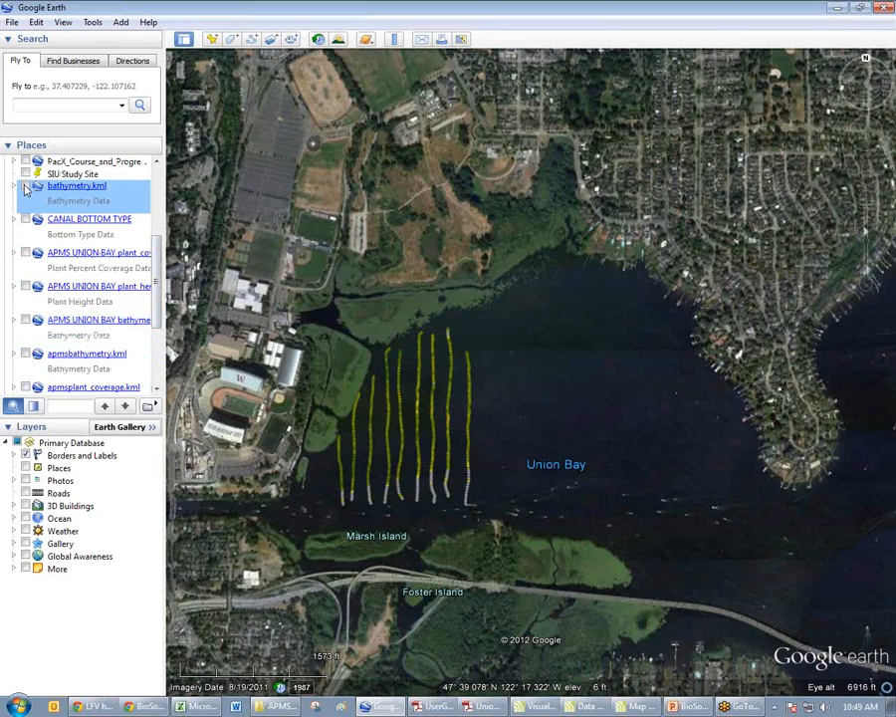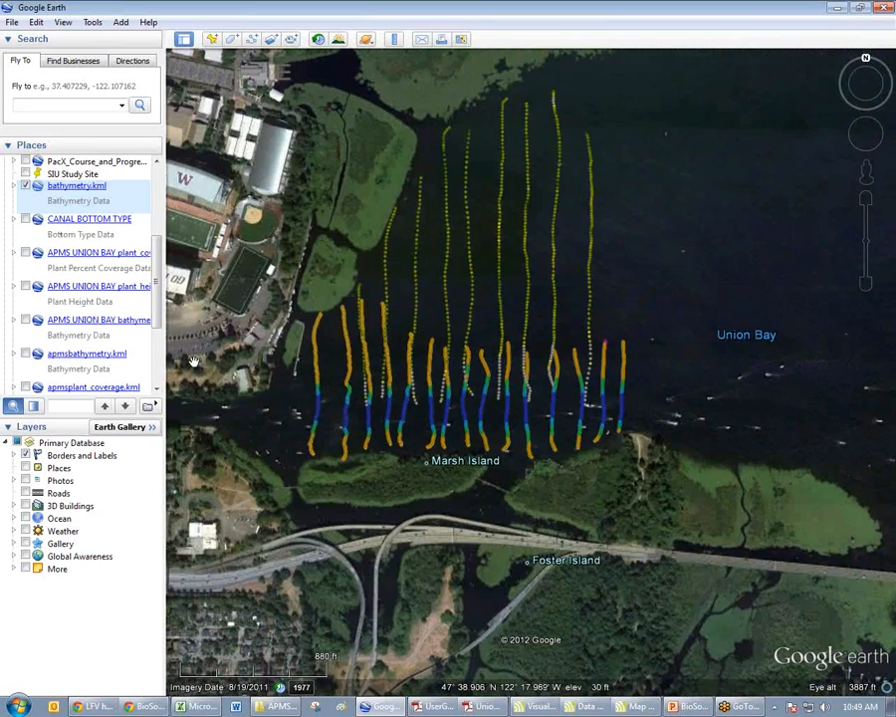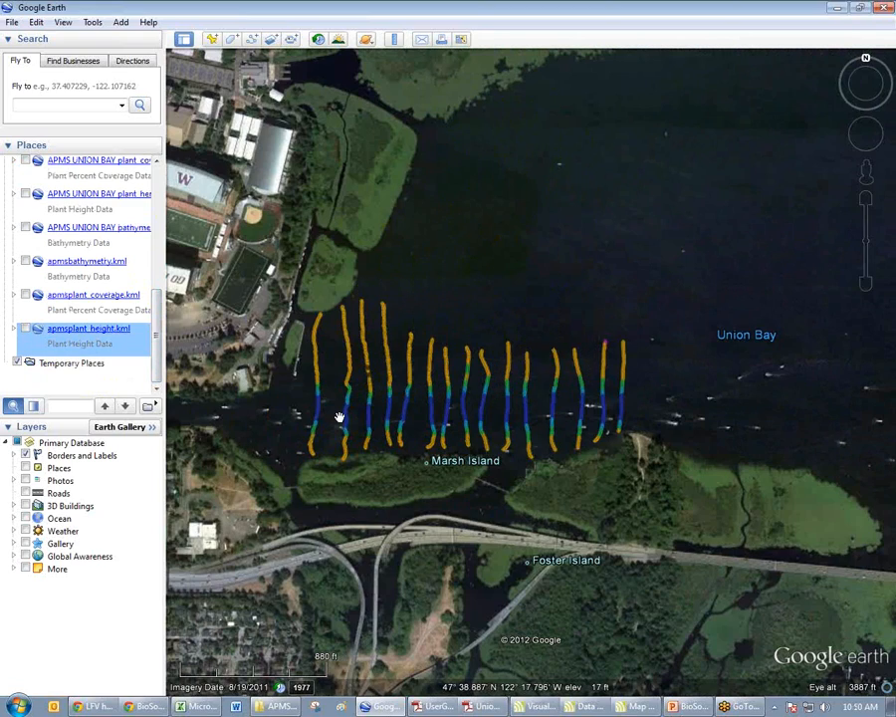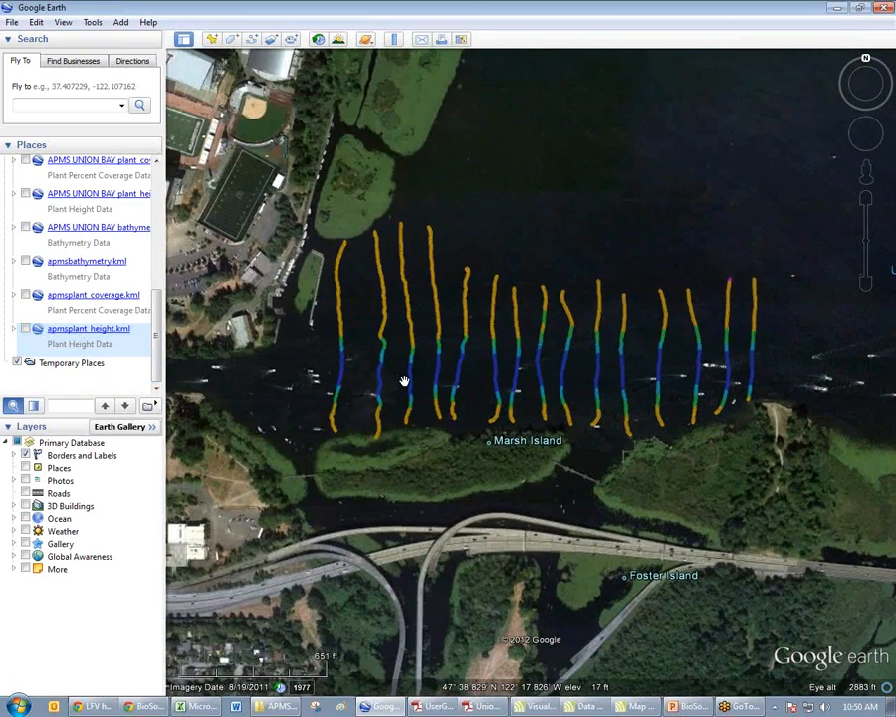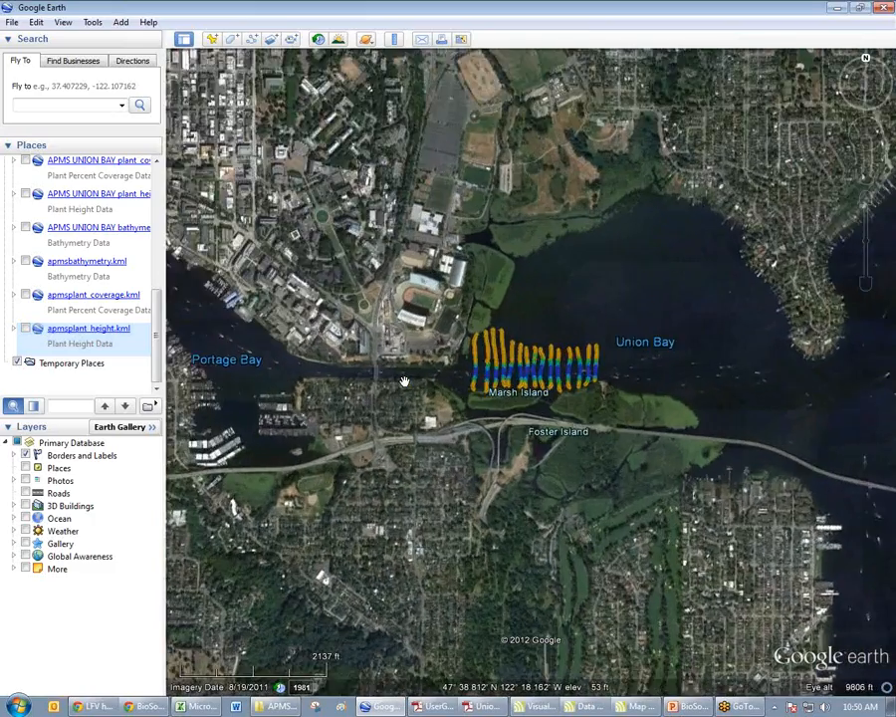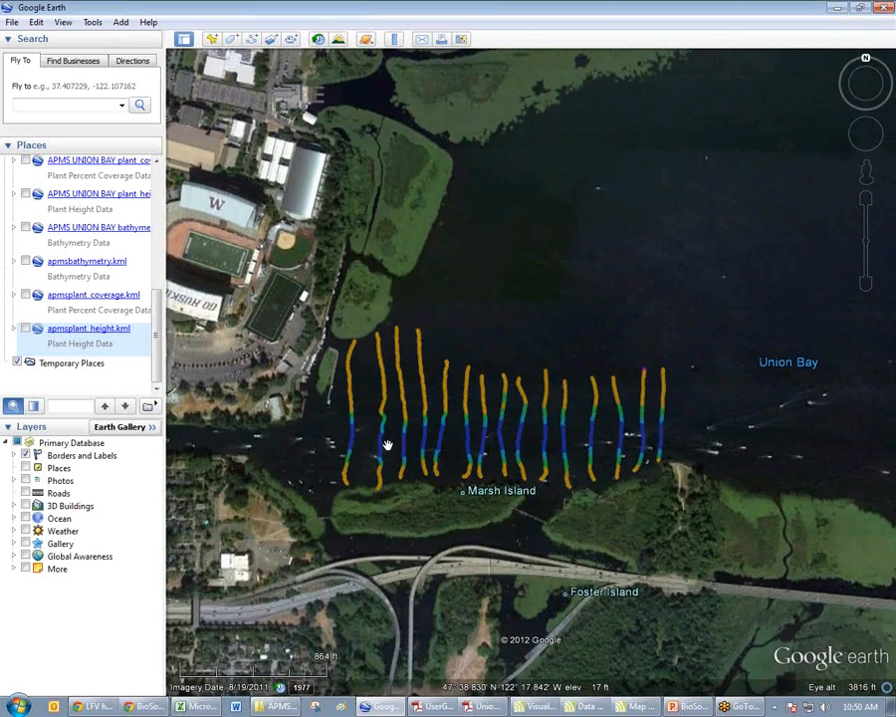The short answer is no. I don't get contour lines, but with the bathymetry and the colors, as you zoom out, it almost becomes contour-like. It's based on the colors, but there are no contour lines without additional GIS software.